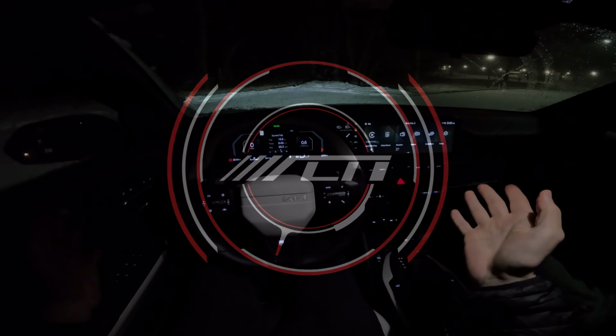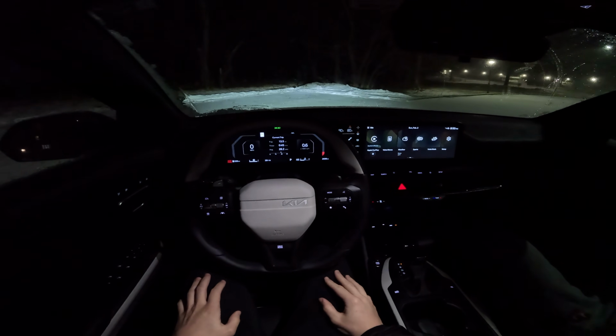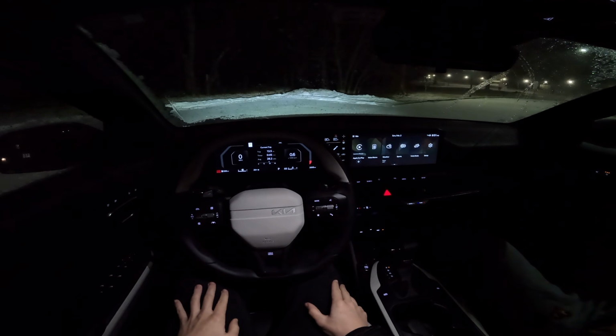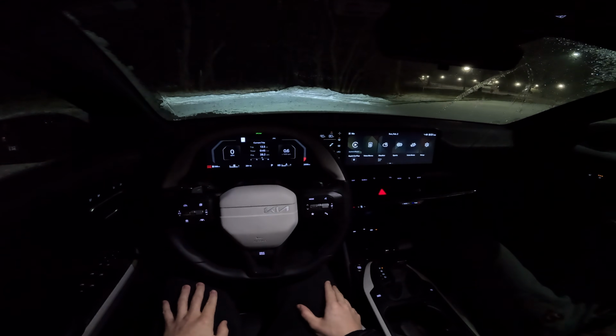Hello everyone, we're in the Kia K4 and it is snowing out here. We have some Kumho tires on here, obviously front wheel drive. We're in the GT-Line, so we have the IVT, a CVT gearbox, as well as a 2-liter naturally aspirated 4-cylinder making around 140-ish horsepower. So yeah, let's see how it does in the snow.